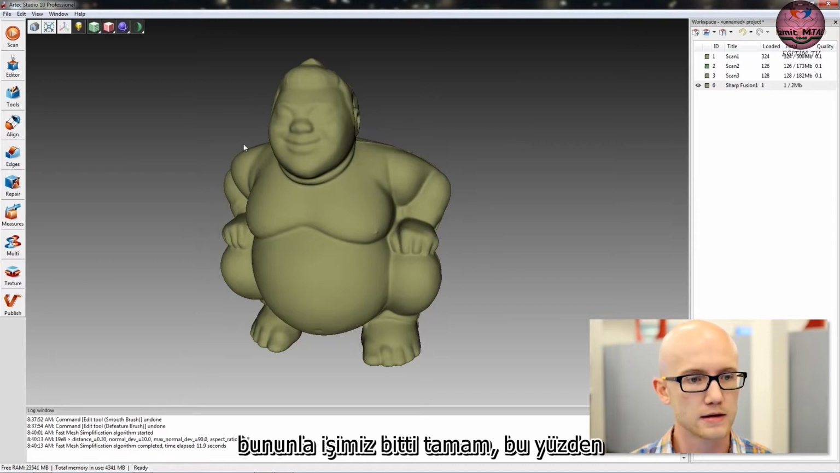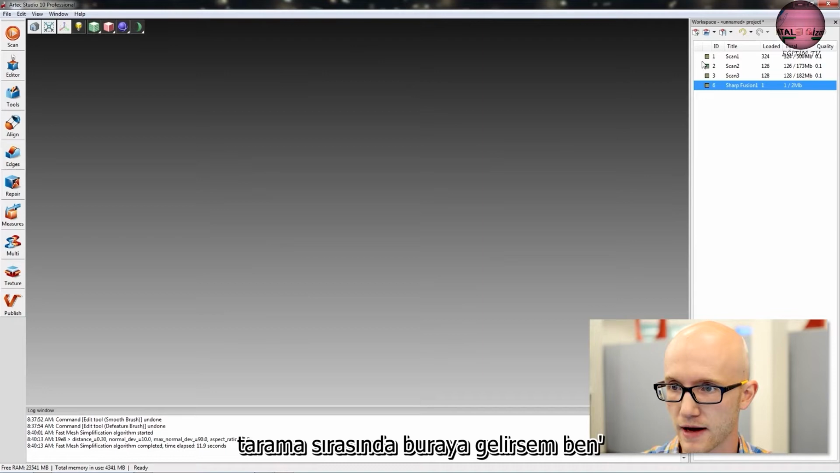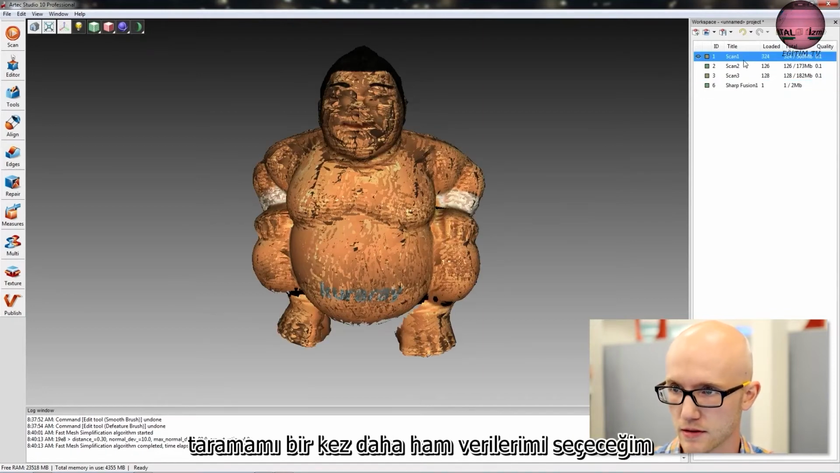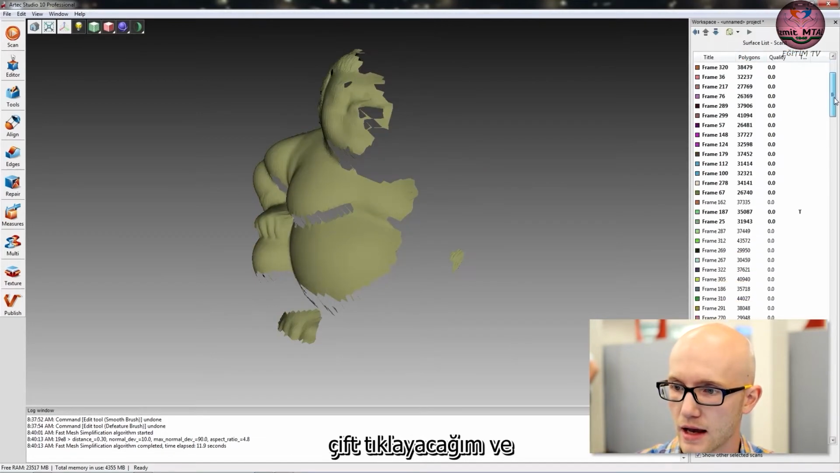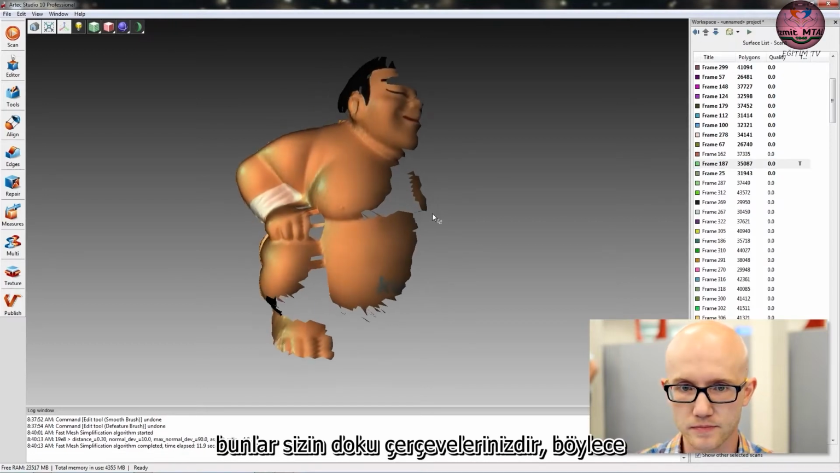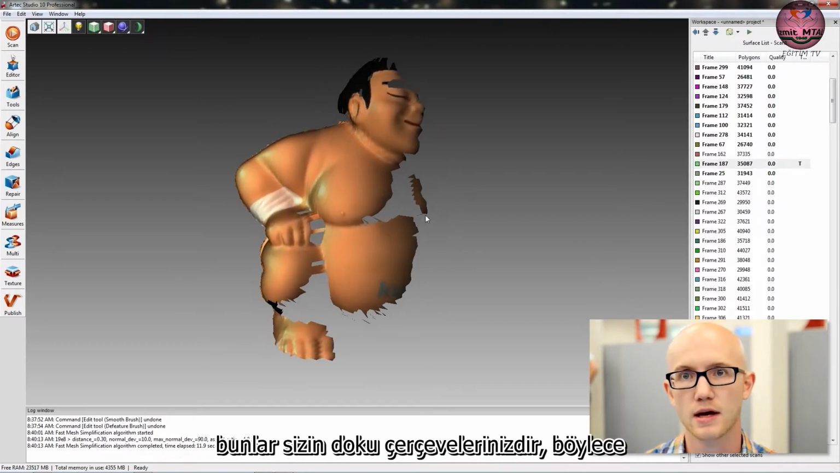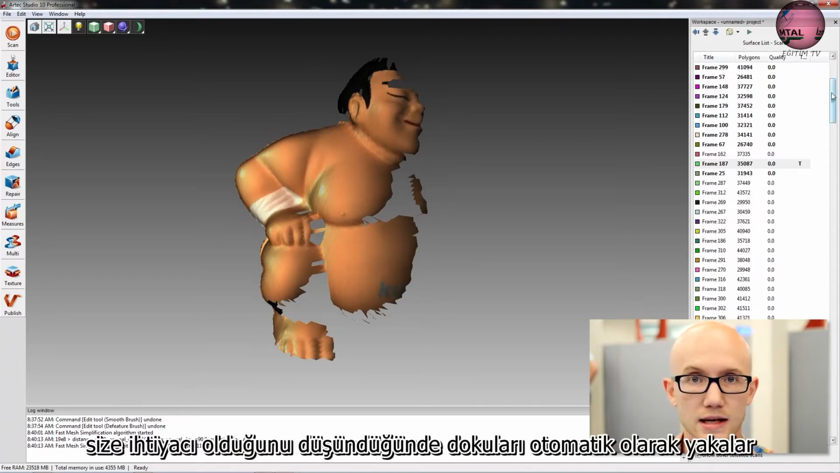Okay, so during the scanning, if I come up here, I'm going to select my Scan 1 again, my raw data. I'm going to double click. And if I scroll down and find a frame with a T next to it, those are your texture frames. So Artec Studio automatically captures textures when it thinks it needs to.